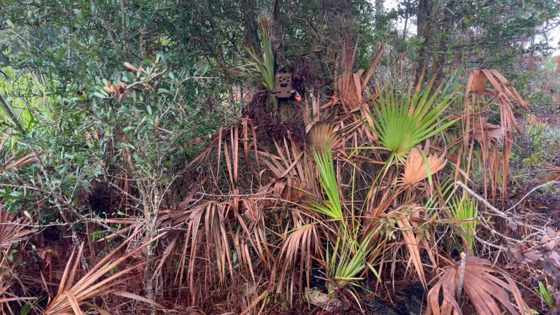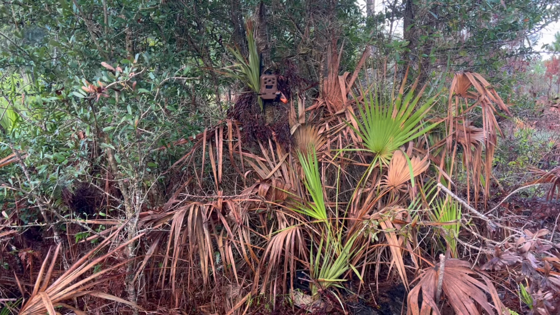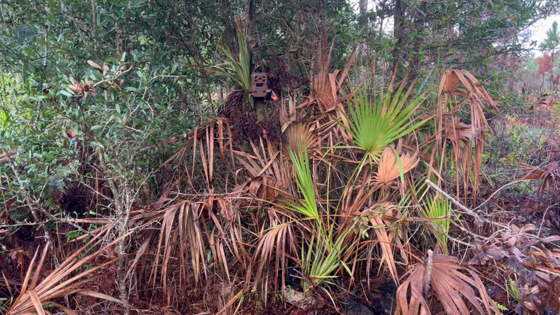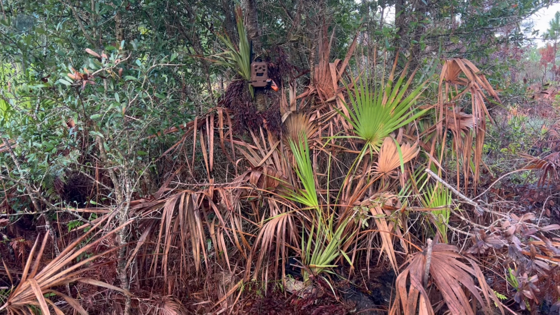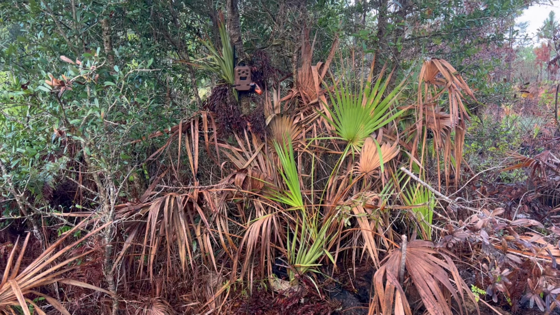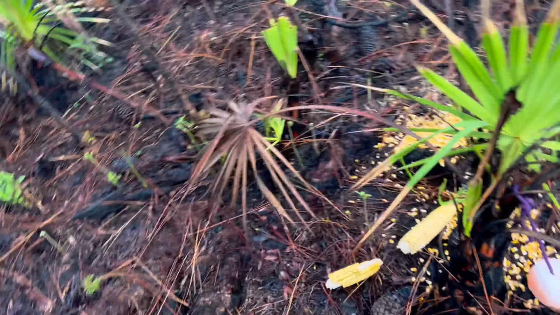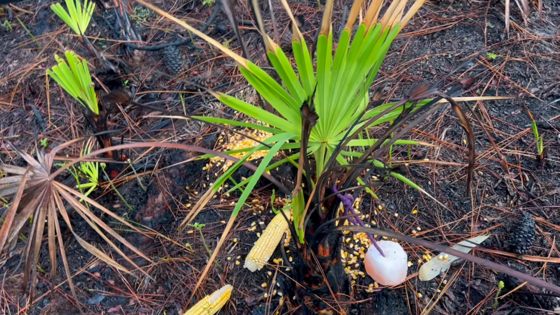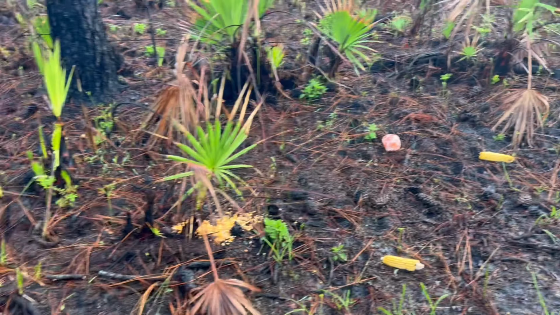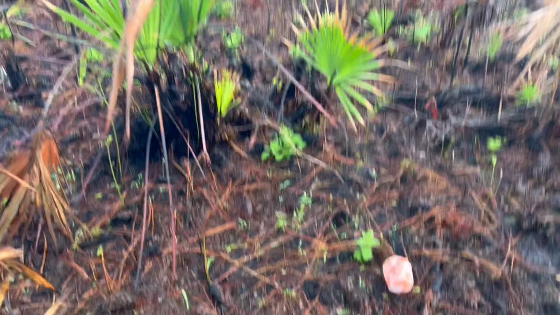Alright guys, well, my audio turned off on my little microphone that I was wearing, but we've got the camera switched out and we got everything else packed up. Our test image came in okay. And this one's all set to go. We got the corn all laid out, added some corn, and we added another piece of salt lick.